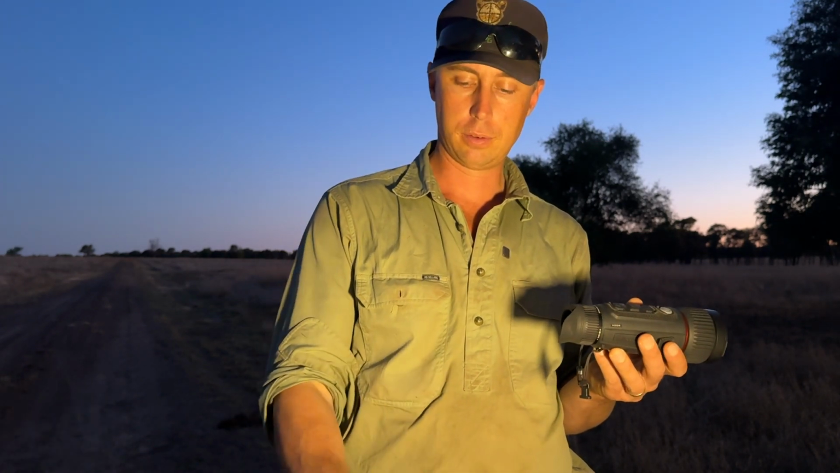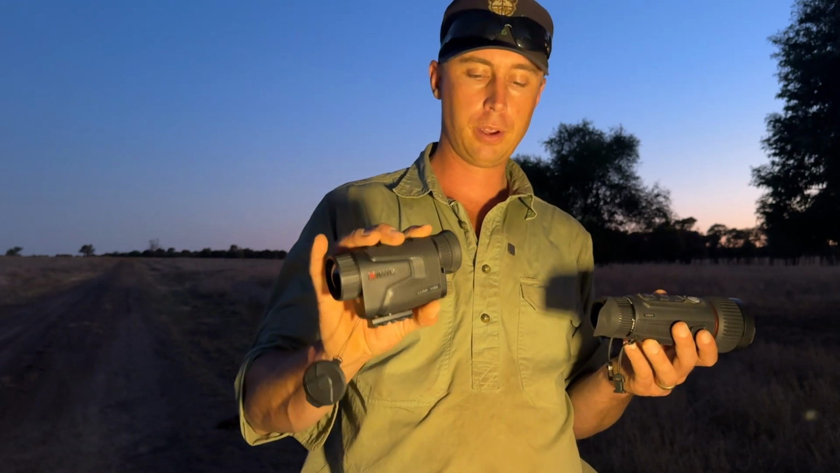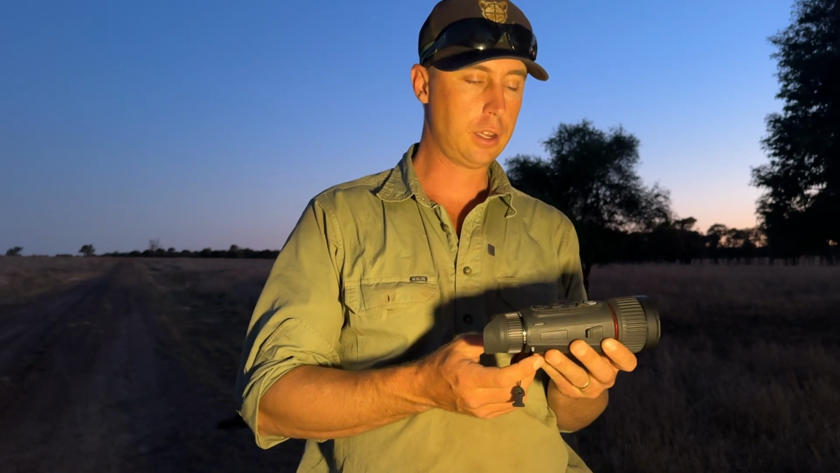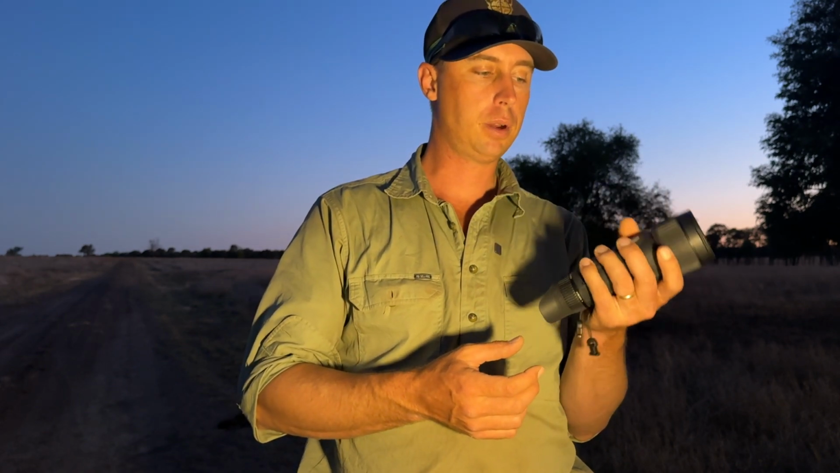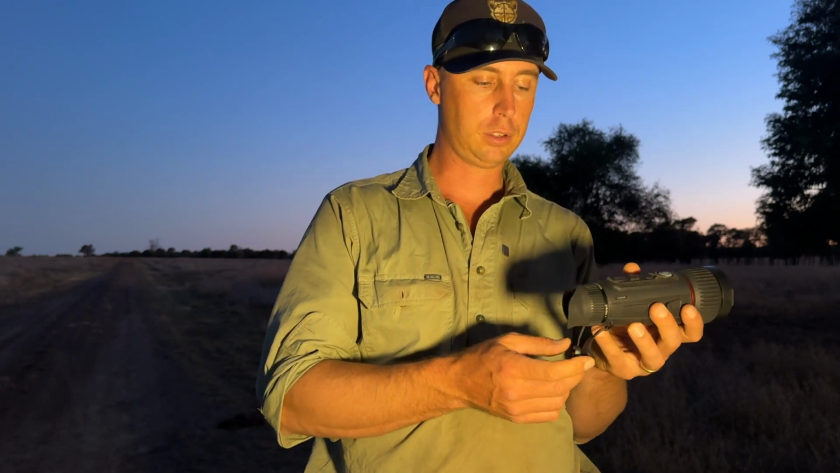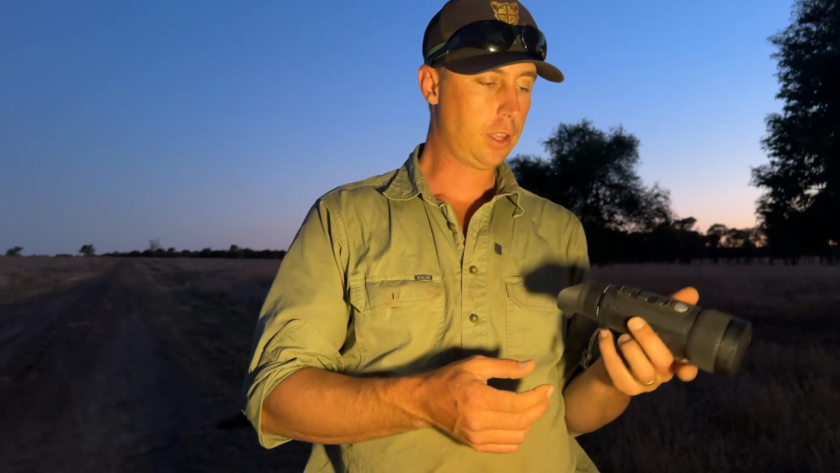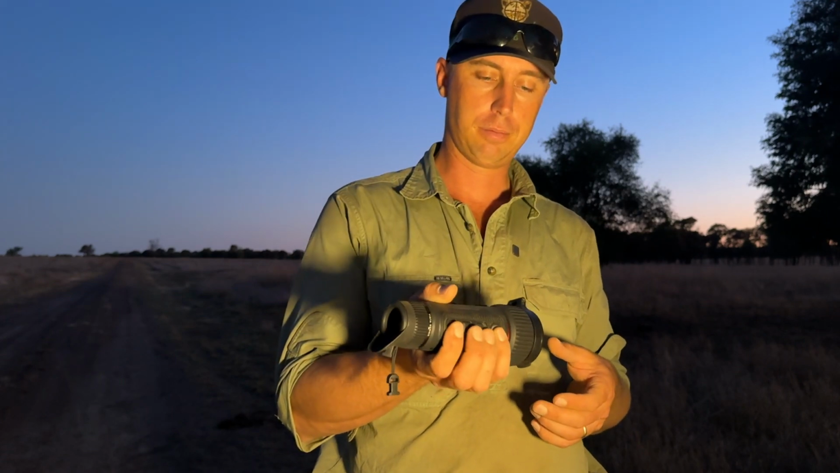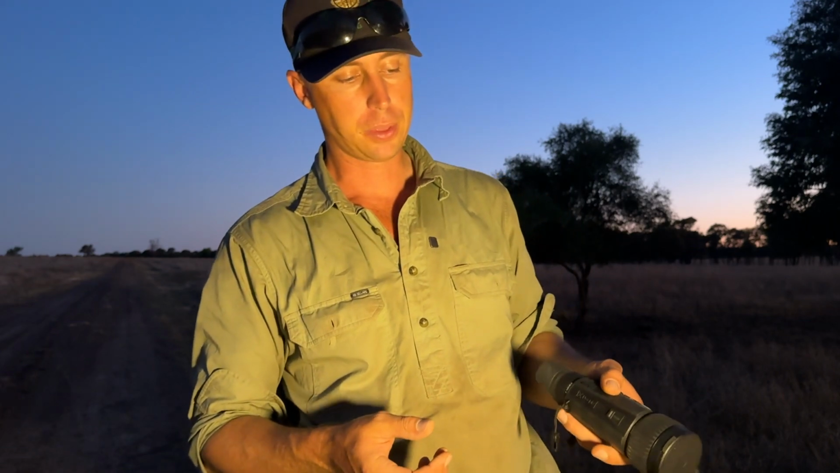The H35 in the Lomi, whereas the H50R in the Vista has been my main unit for the last couple of months now, since I actually got it. It's a really nice little unit, very comfortable to use, and with that image stabilization in them, they make it really good.